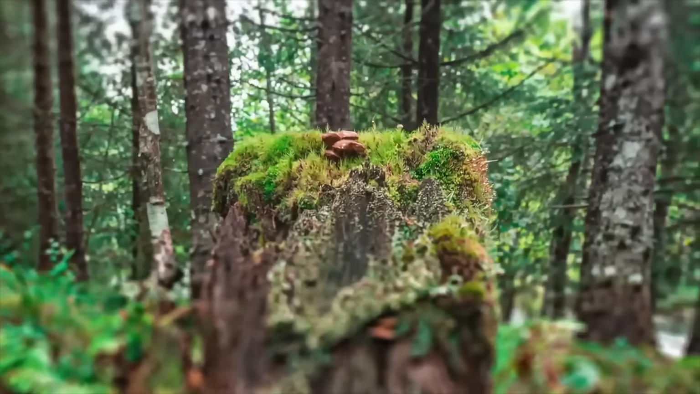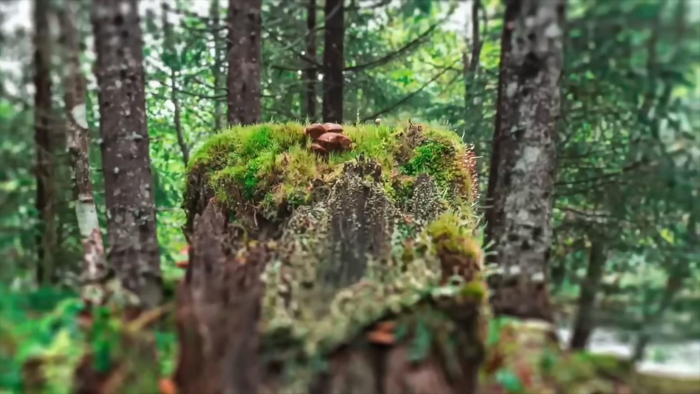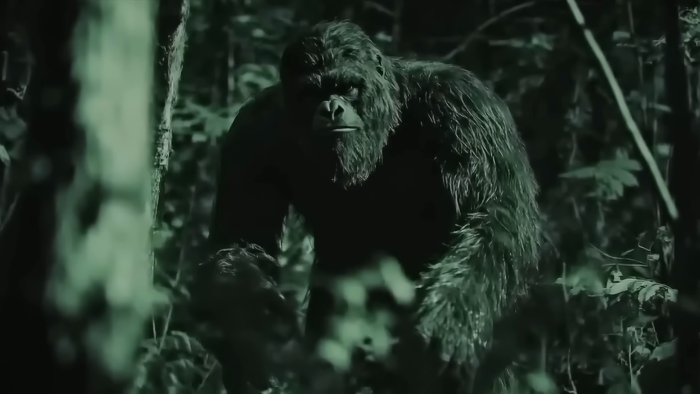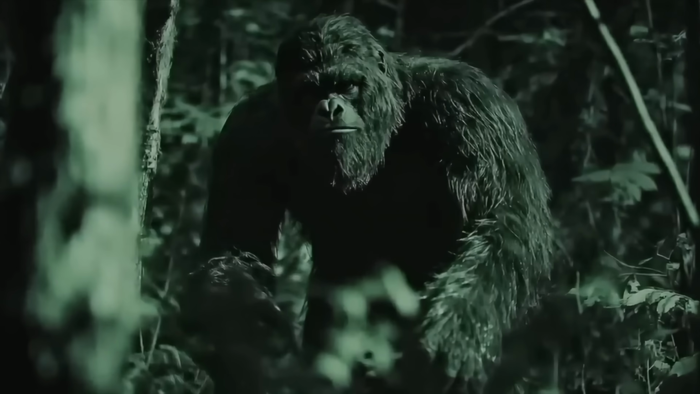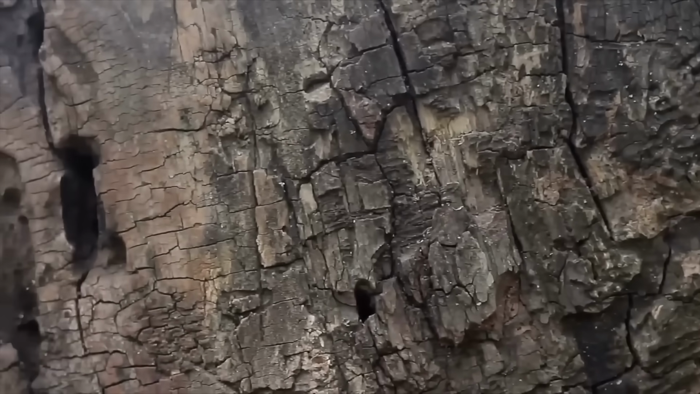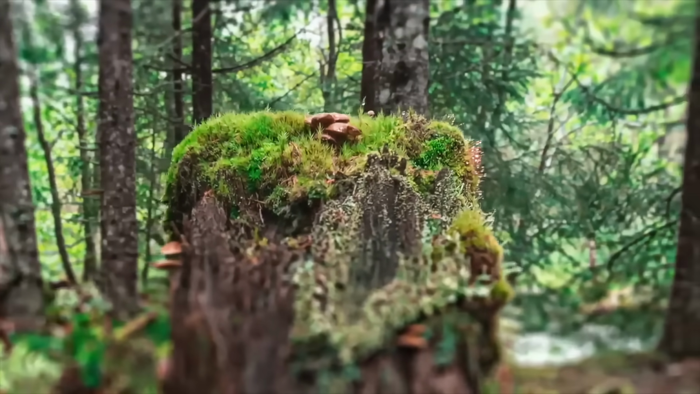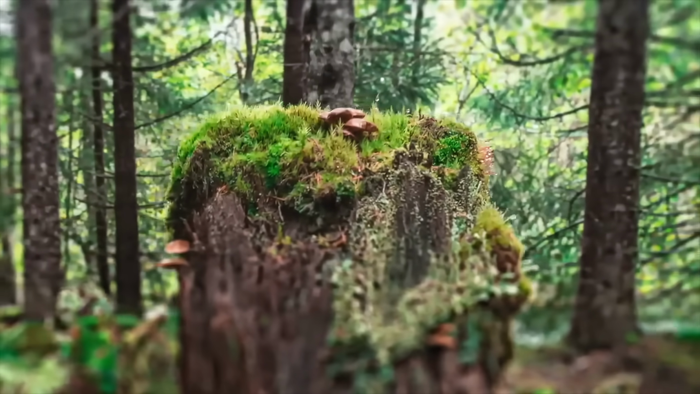This next one might be the most famous night vision clip ever captured in North Carolina. They call it the squeaky footage. In 2009, a Bigfoot hunter named Michael Green set up a thermal camera in a patch of woods known for sightings. To lure something in, he smeared peanut butter on a stump and left a few squeaky toys nearby. Then he left and waited. That night, the camera caught something. A massive heat signature moving low and slow. It swayed side to side, peering around the stump before vanishing back into the trees.